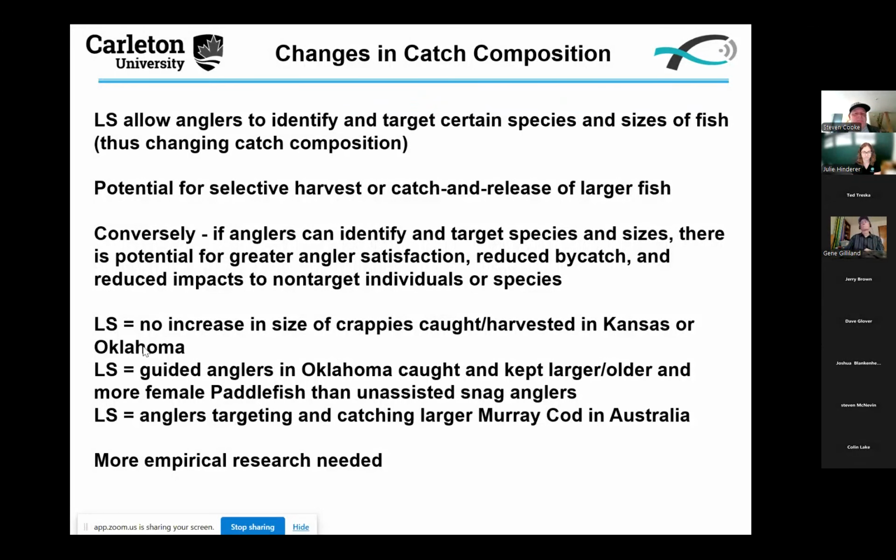Conversely, as I mentioned before, if anglers can really say, I'm after this type of fish, you can really target that specific species and sizes, which for those individuals might lead to greater satisfaction, reduced bycatch, and potentially reduced impacts to those non-target individuals or species. We've got evidence where live sonar yielded no increase in size of crappies that were caught and harvested in Kansas or Oklahoma. And there's some nuance to that, but I'll just simplify in that way for now.